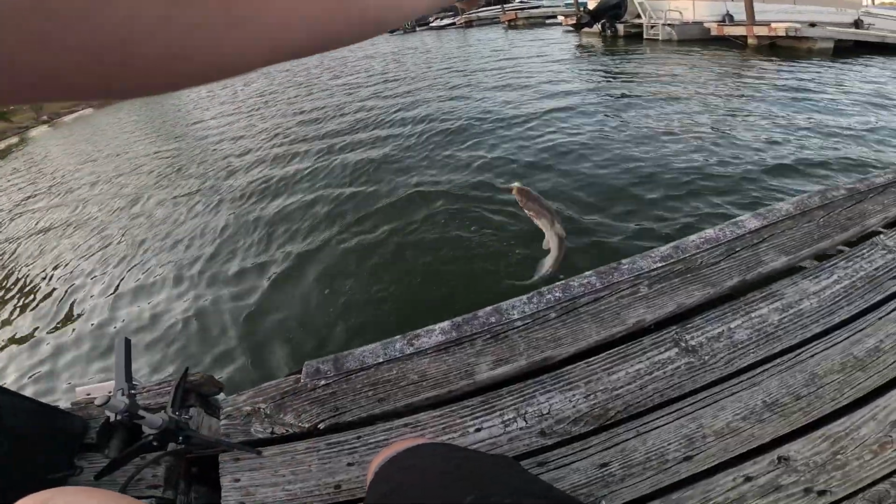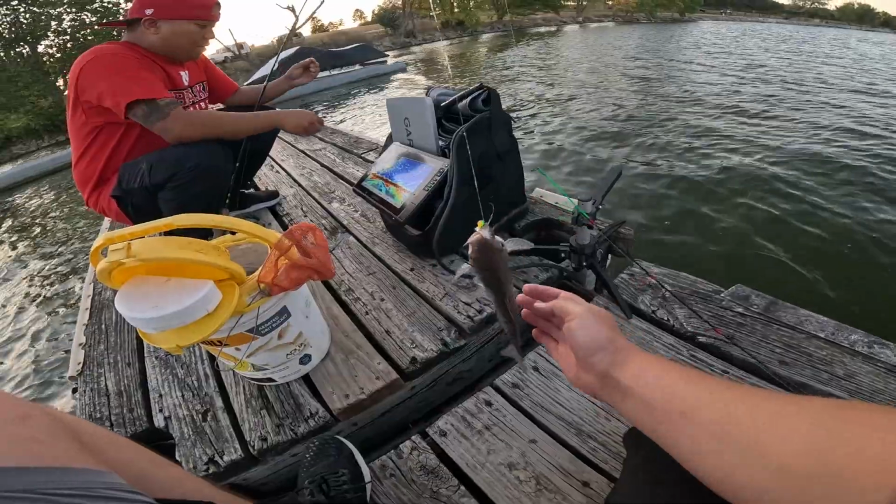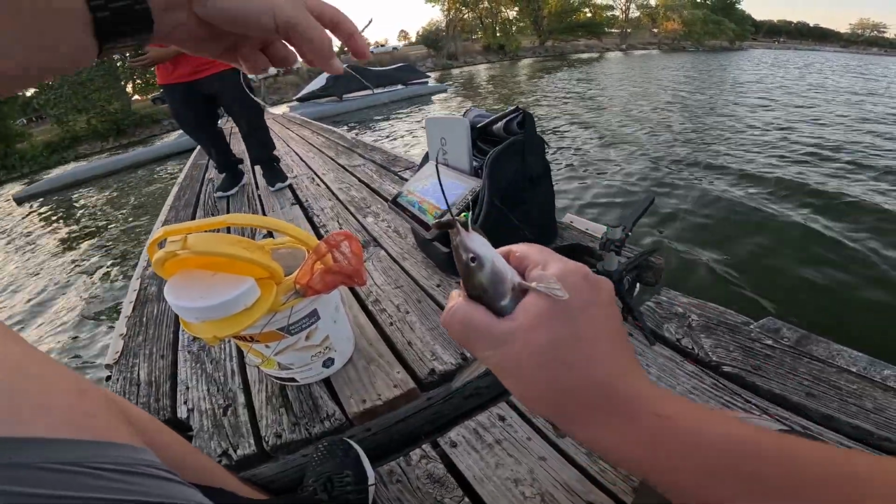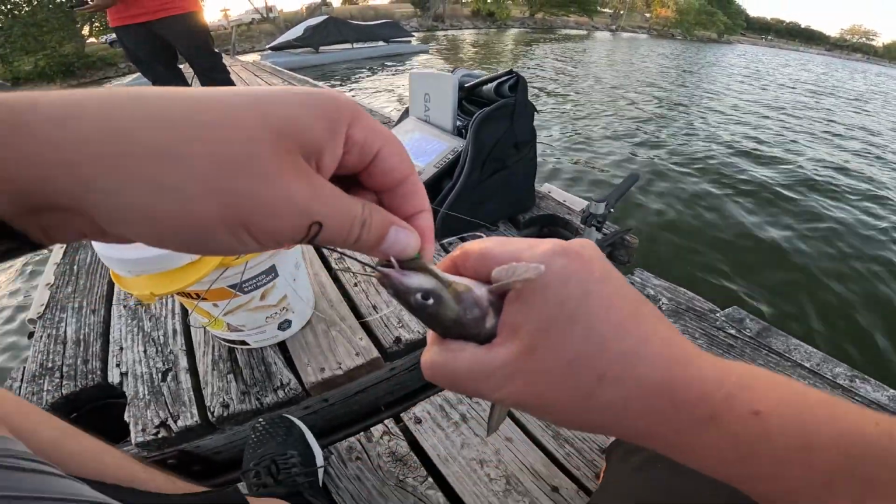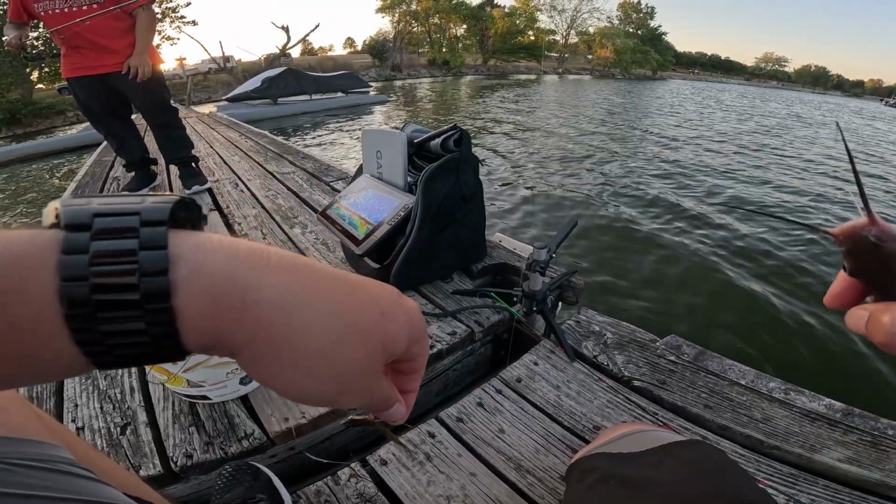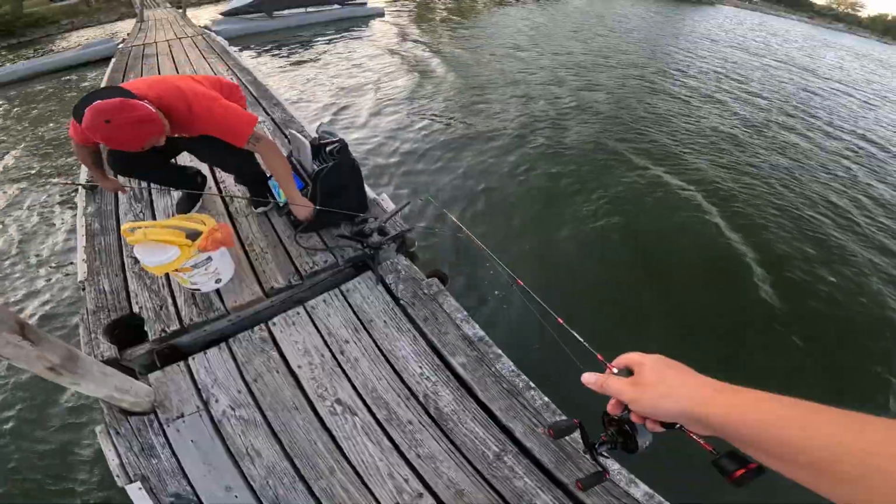Bait. No? That's big. Look how slimy that is. Hold on, let me throw it off the dock. No. If that was the case, if I drop my pole right here, is it in the water? Yeah. Right there. But you're not getting through that. Jesus, don't hook me. I tapped it.